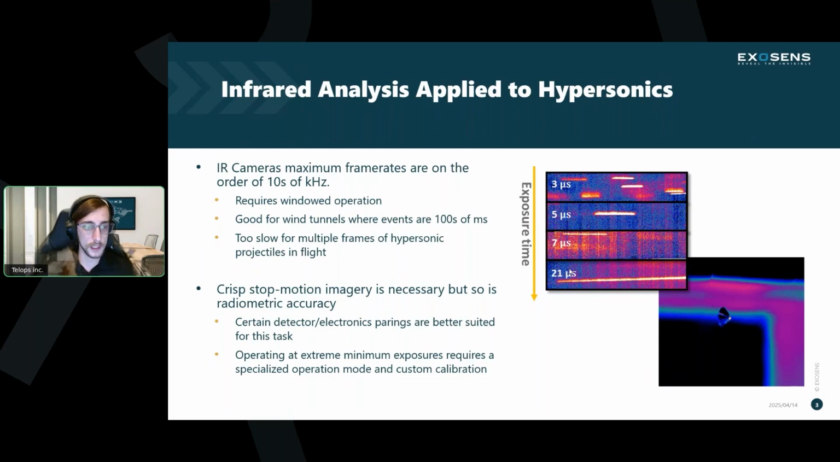So you do only get one frame, but we've chosen, as you'll see, an HD detector, so you do get a lot of on-target pixels, and you can get some pretty impressive imagery of this target as it is in flight.